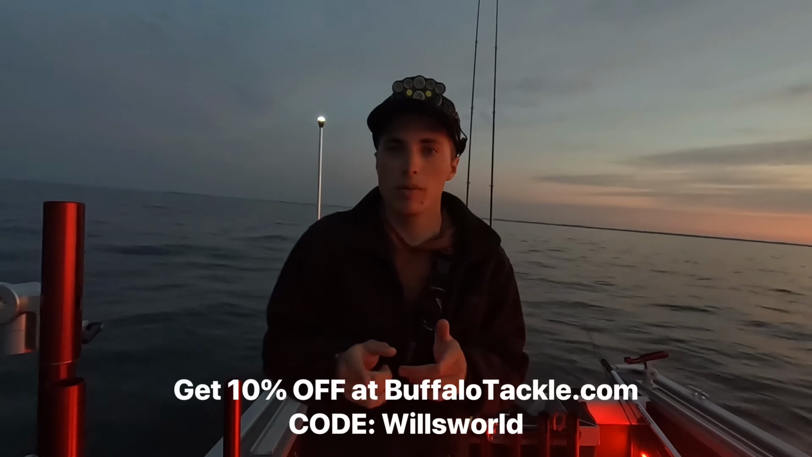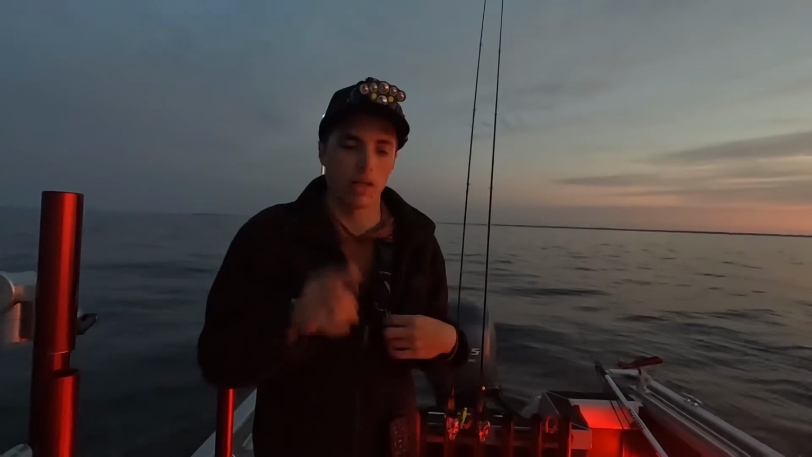Running the 8.6 medium light Riversider. We'll get more into that rig as we kind of get a little bit more light. It's a little tough when it's dark. And then paired with a Kuma Sapphire. So let's get back to it.